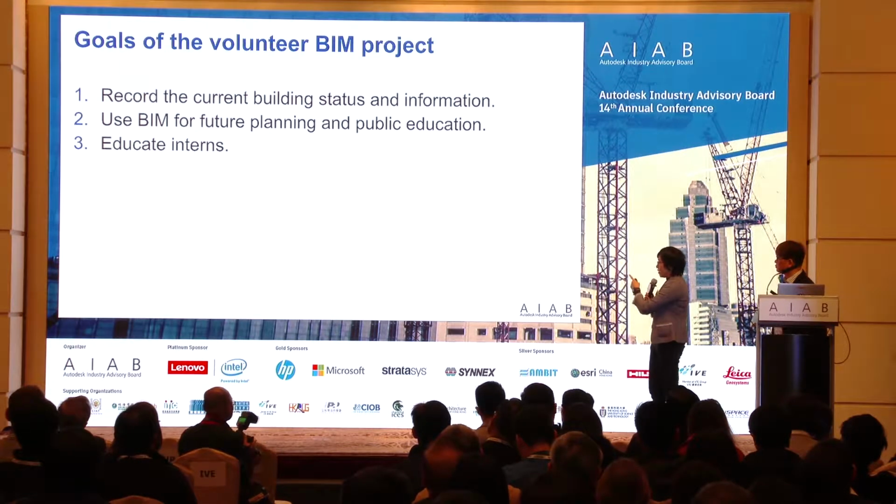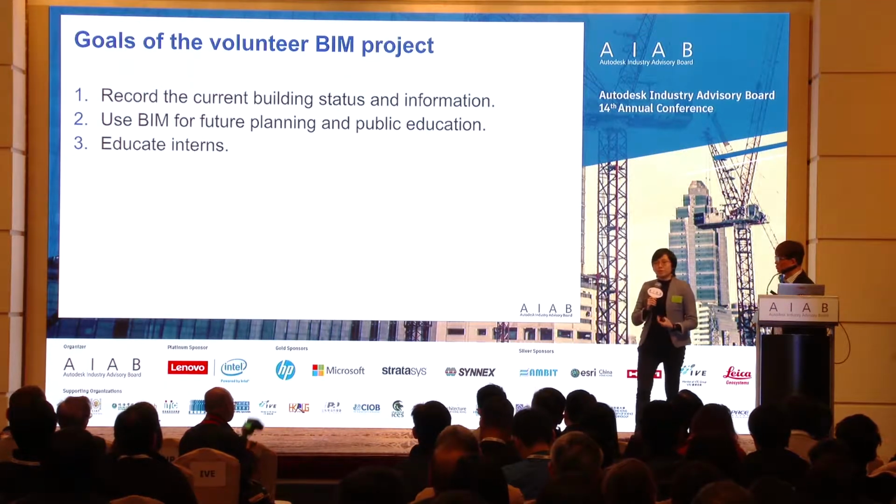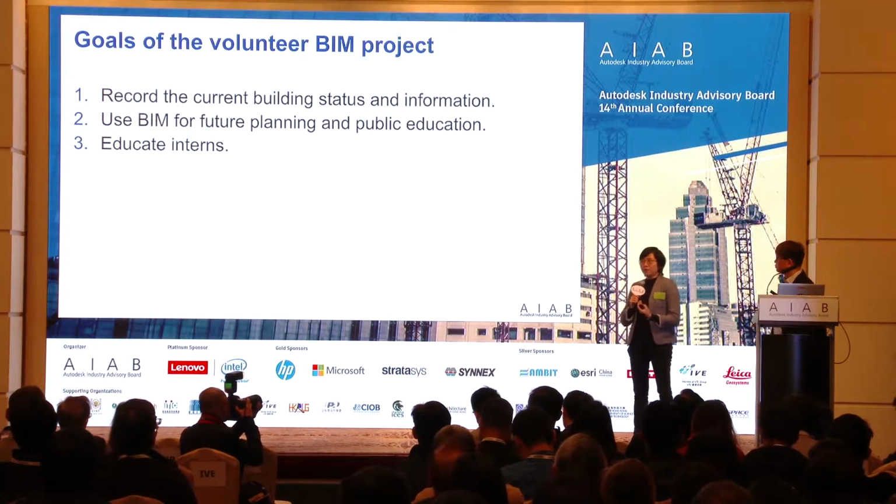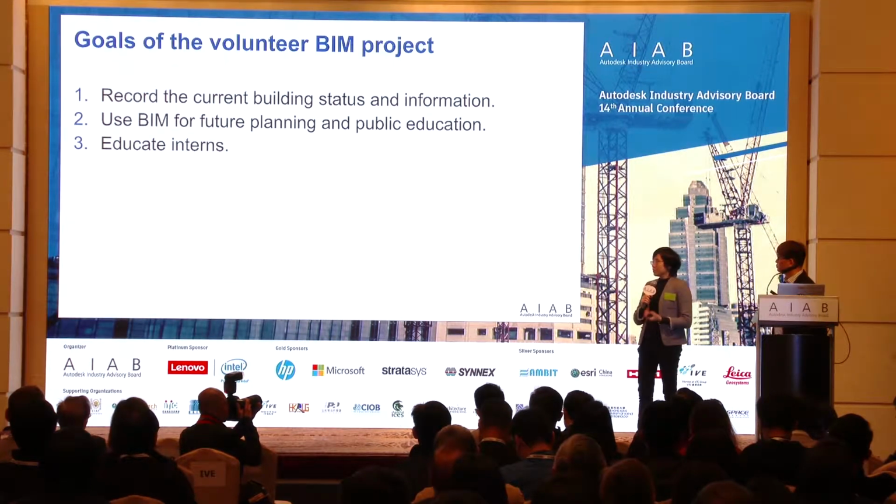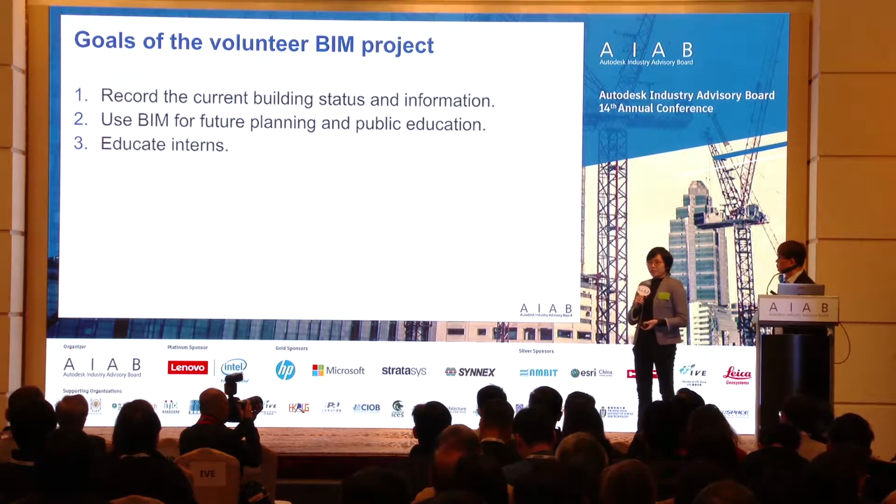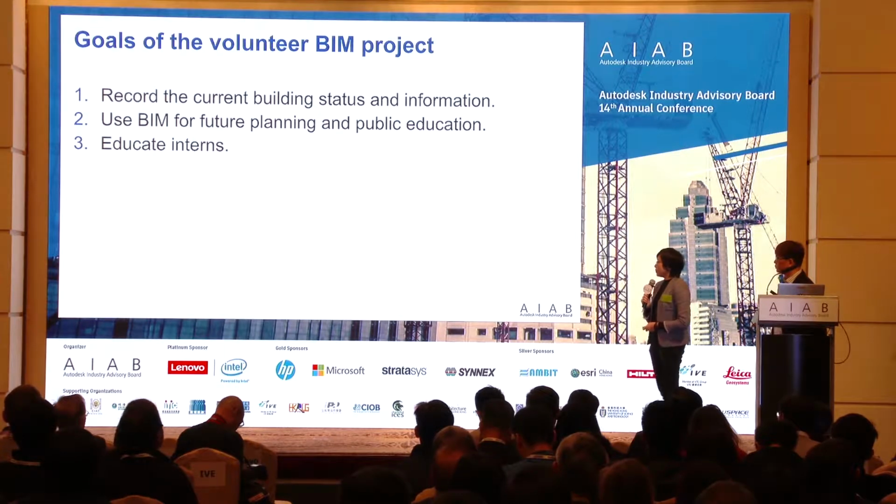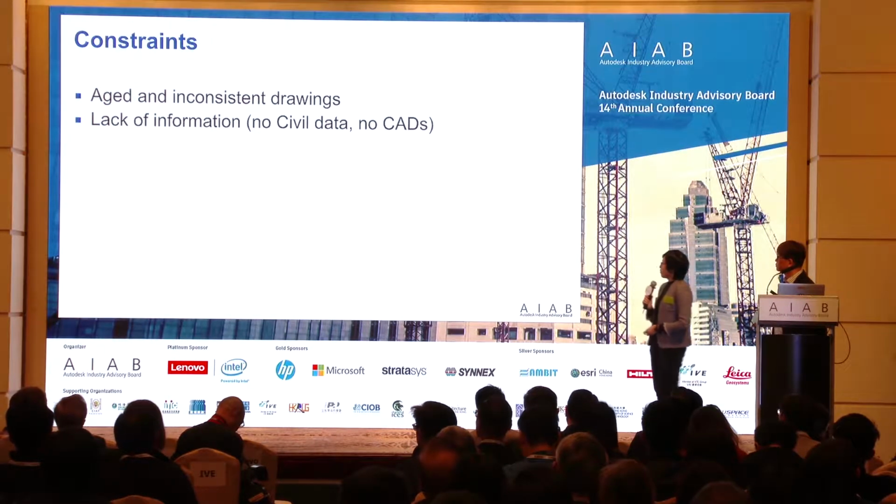The third goal is to educate our interns, because we have some civil engineering students who arrived last year around summertime. We brought them to the site to practice laser scanning, the BIM model and the VR workflow. We teach them how to do it.